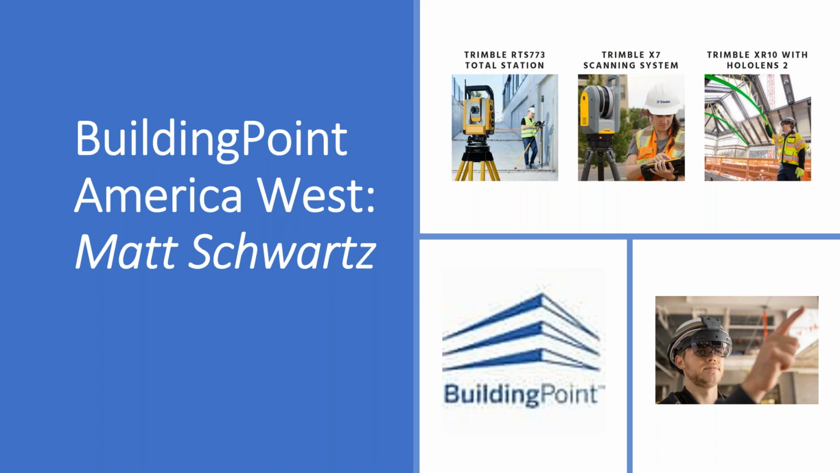Some different workflows are built in that are specifically tailored to the construction market. I'm going to talk about those here on the next couple of slides. And then the last product that we're going to talk about before we switch sides is going to be the XR10. So the Trimble XR10 is essentially a private labeled and purpose-built HoloLens 2 device.